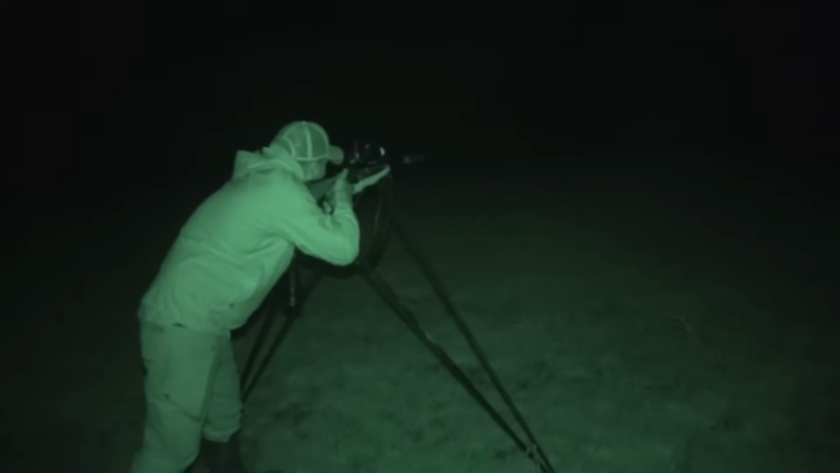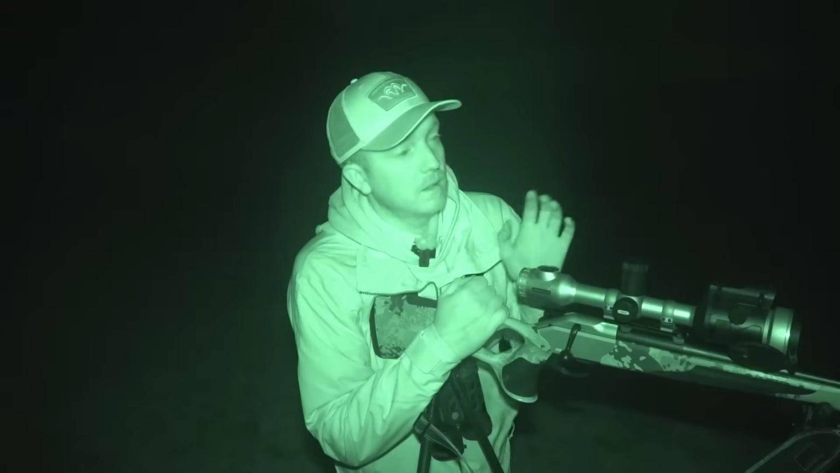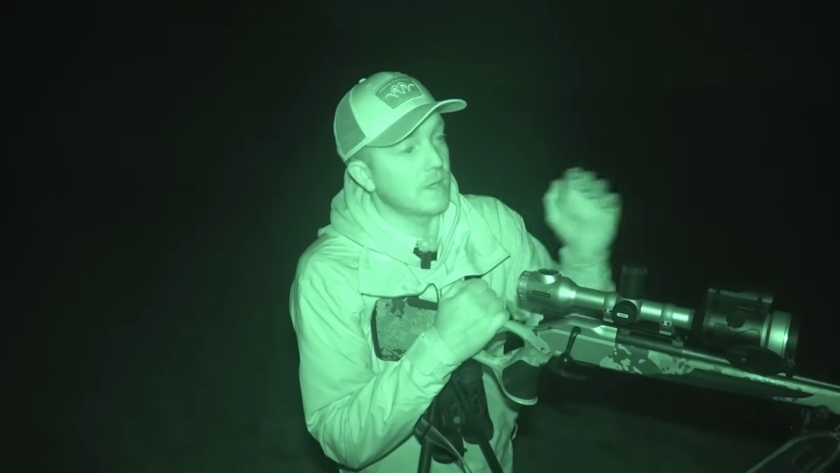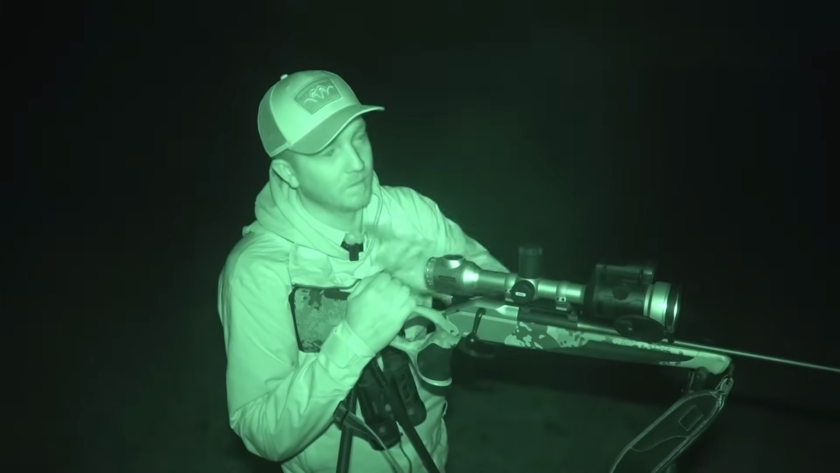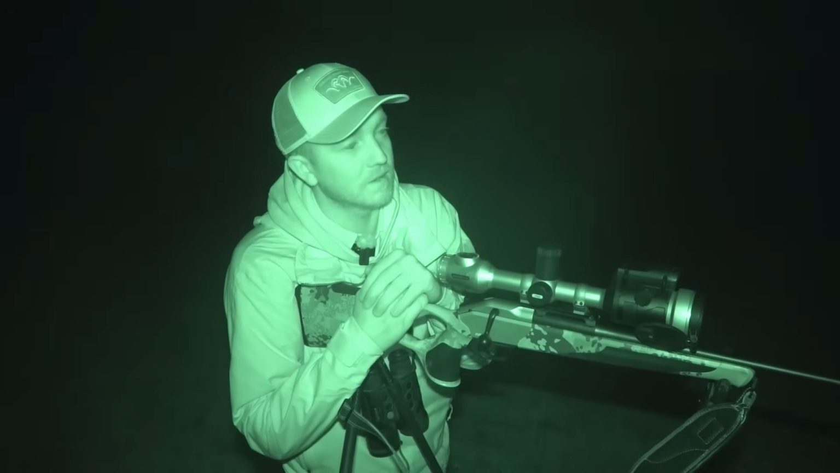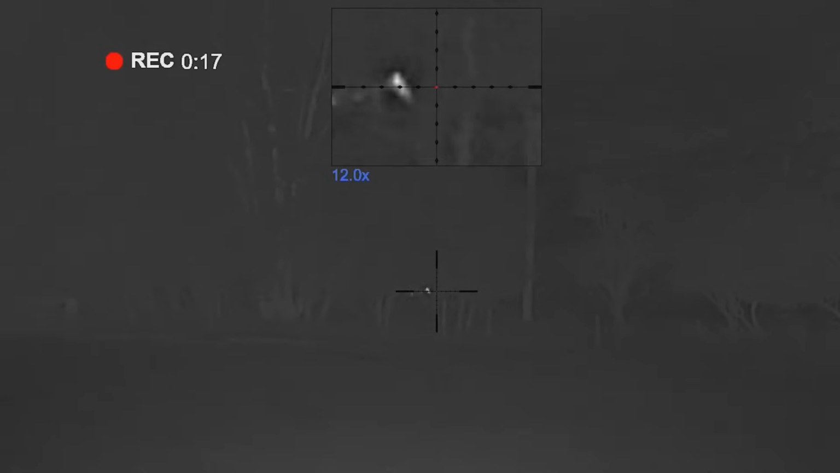Shot the first one, and then 2 of the others, they ran straight to the dead one, and they just kept going round and round and stopping and crossing each other. And so I took the second shot and shot 2 with 1 shot, which is actually the first time I've ever done that. I didn't go for a headshot, it was a chest shot, so I knew the bullet would go through, and took 2 with 1 shot.